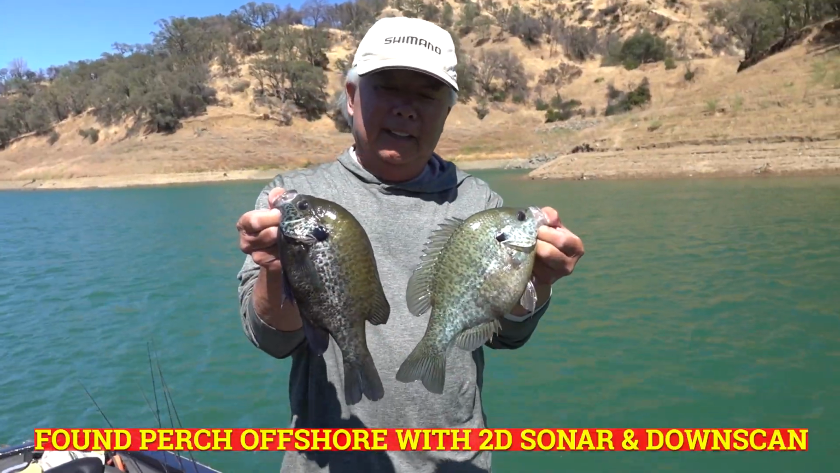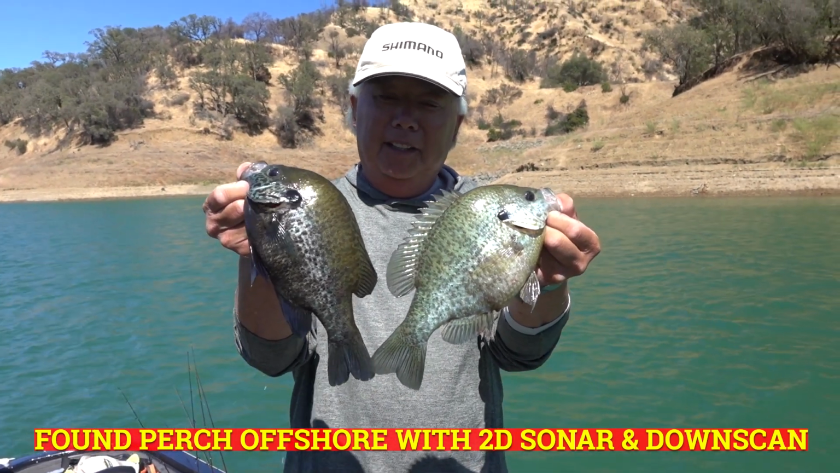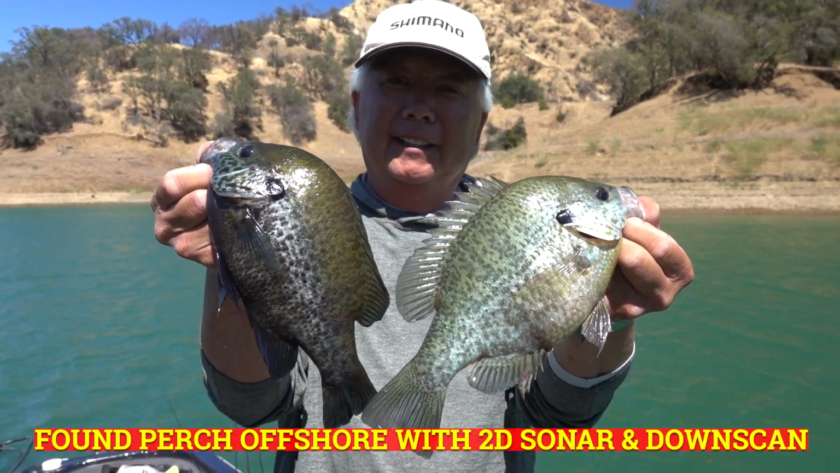Today we're fishing various. I got a couple Humminbirds. Look at the size of the thing, bigger than my hand. You never know what you're going to catch.